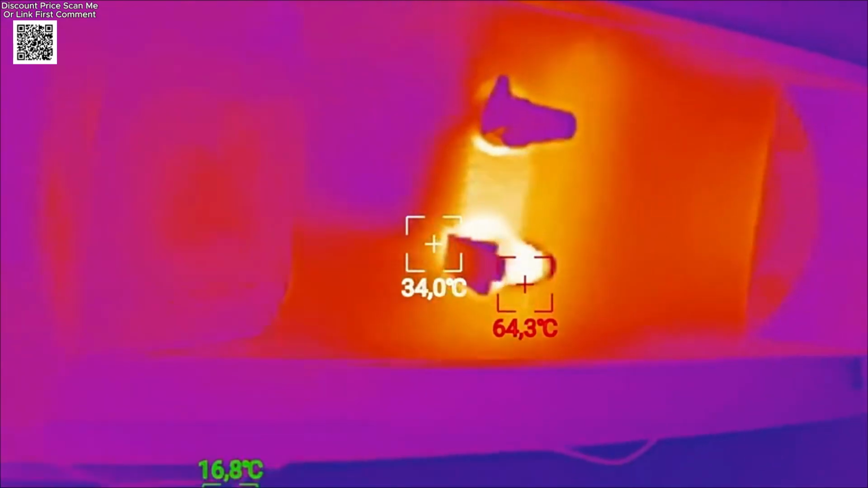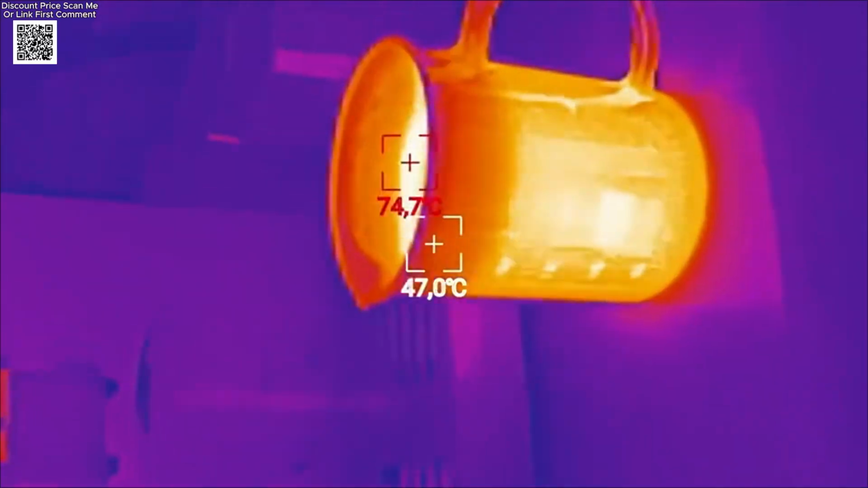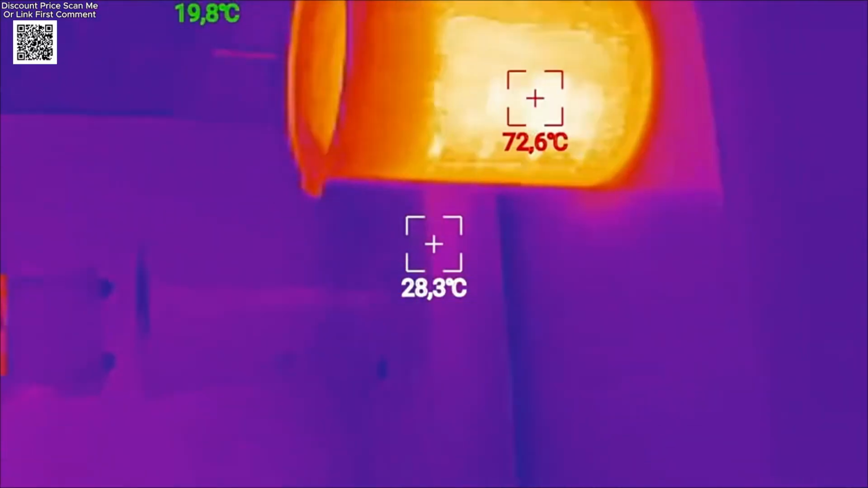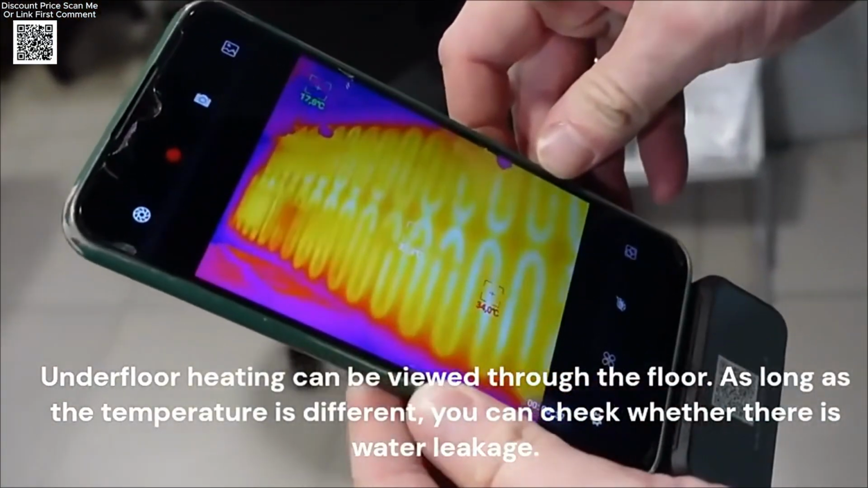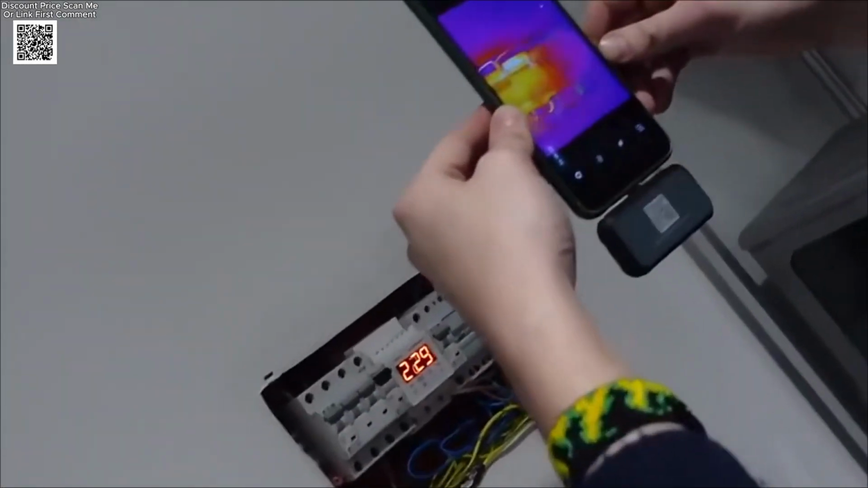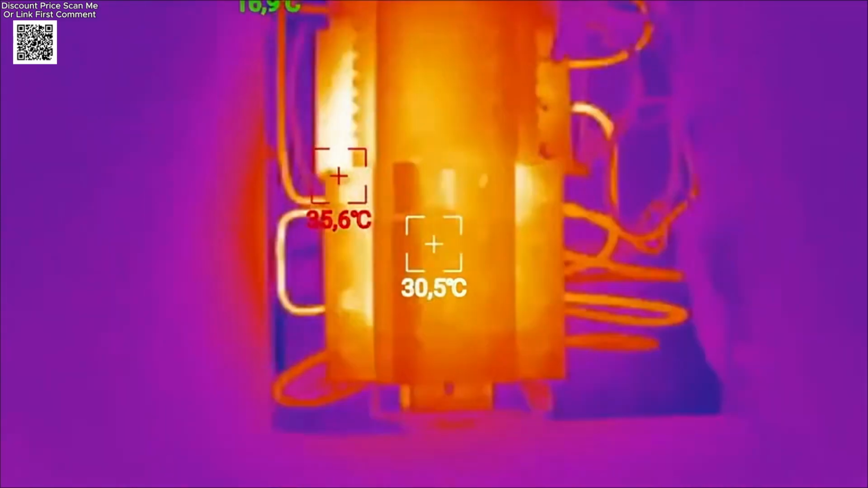It offers a high-resolution infrared image of 256 by 192 pixels, with a wavelength range of 8 to 14 micrometers. The measuring temperature range goes from -15 degrees Celsius up to 550 degrees Celsius, perfect for detecting heat issues in electrical systems, engines, and more.